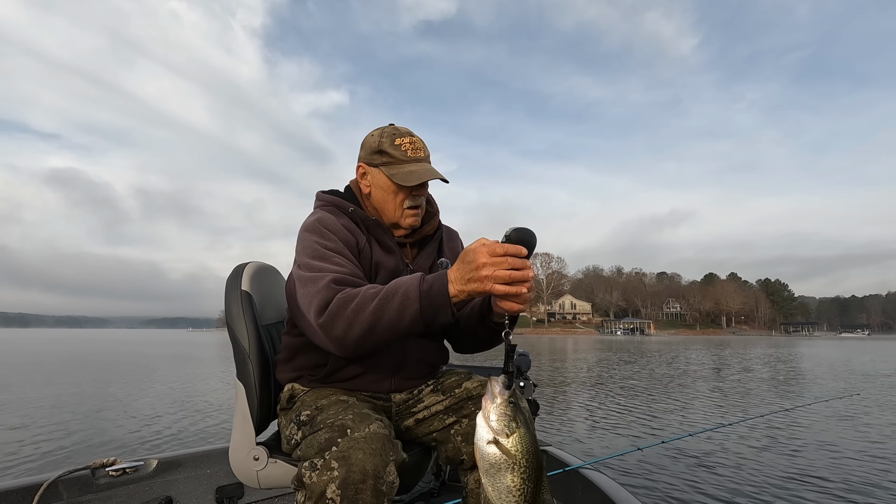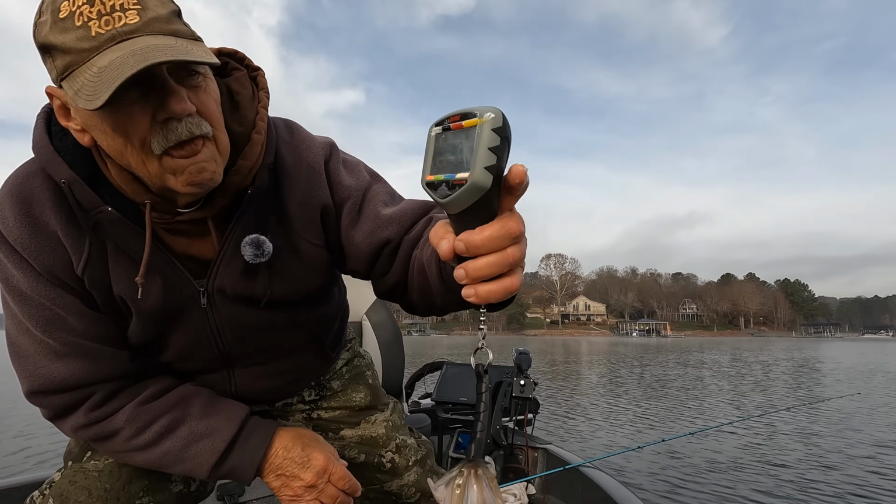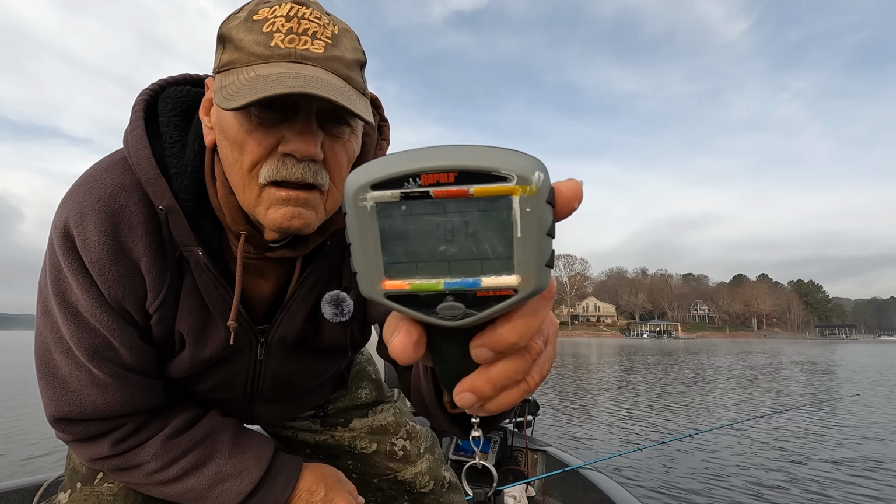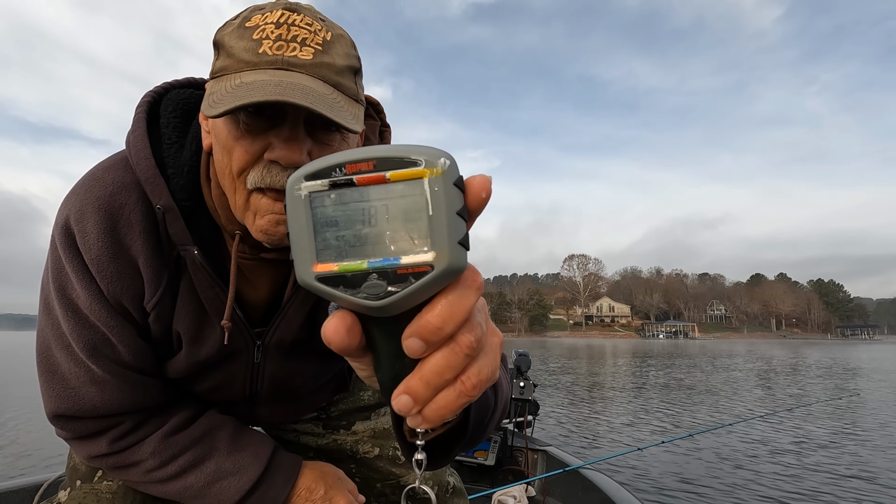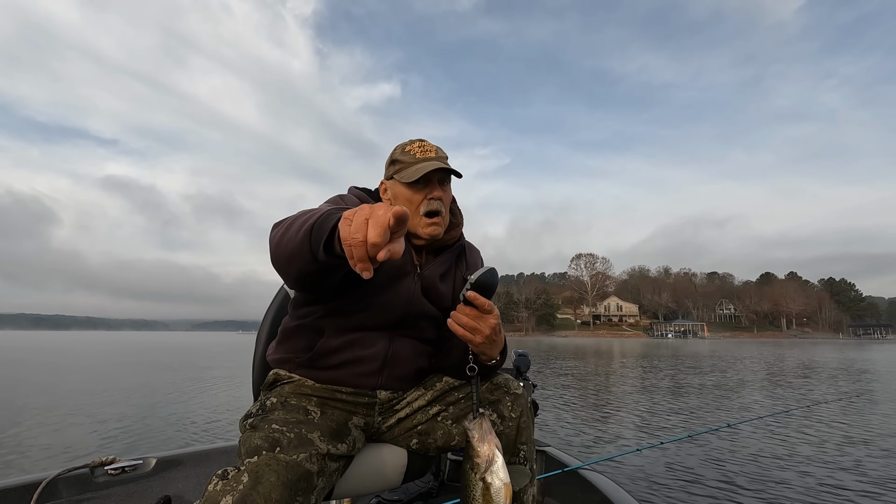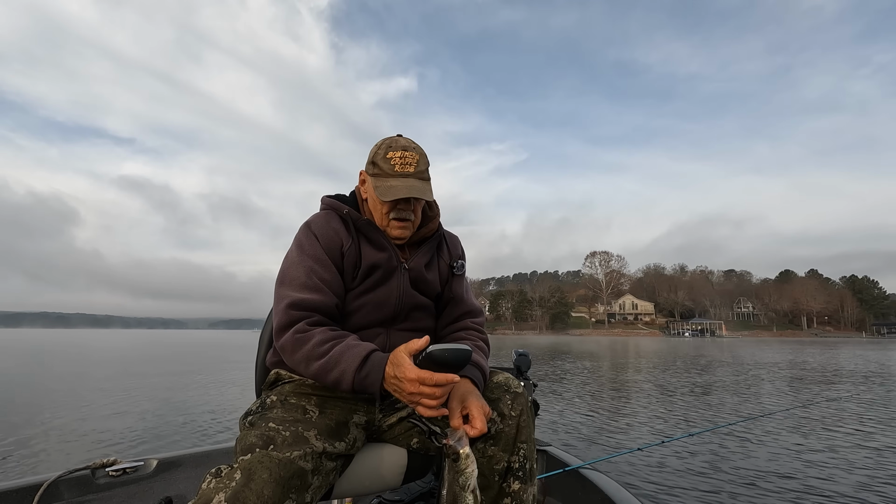Oh. Lock. All right, can y'all see that? 187. I don't know if y'all can see that or not. I'm trying to turn it everywhere. But, and that was on the small end. If I weigh him again, because he went up to about 2 pounds.